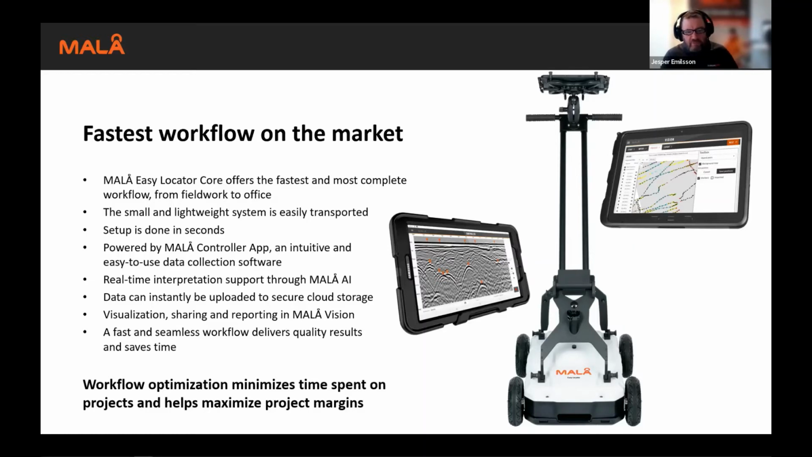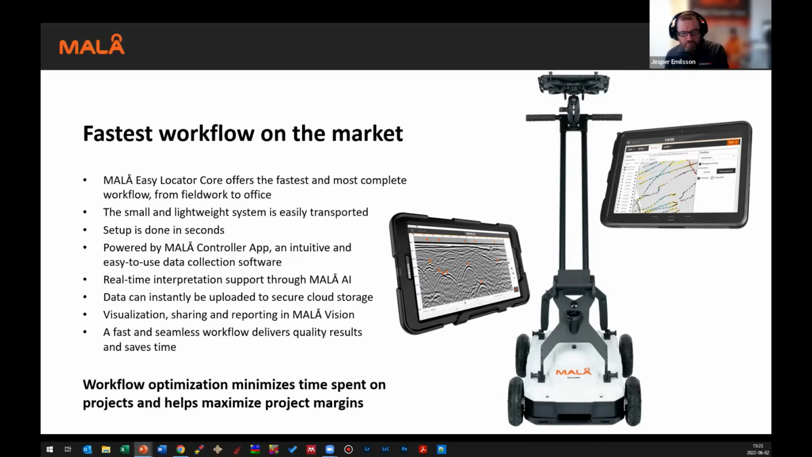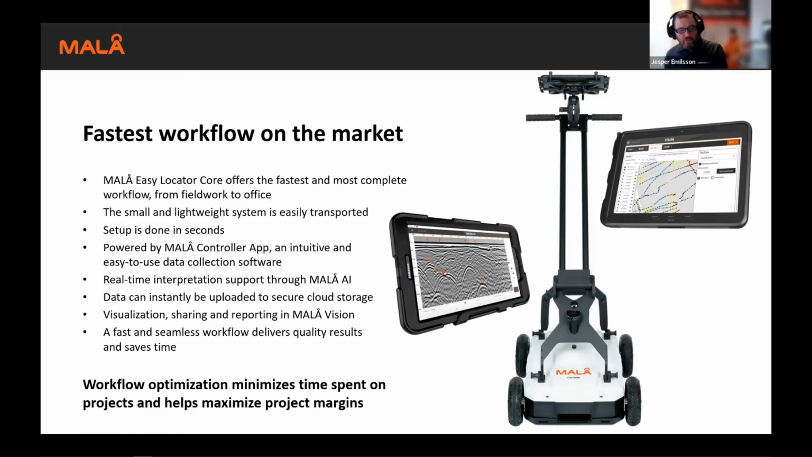It's a completely new interface compared to the old Easy Locator interface where we used field computers. This is an app, and we've spent a lot of time trying to make it as simple to use as possible, just like the old one. We have real-time interpretation support through MALÅ AI. We do backup, and we can secure our data using cloud services.